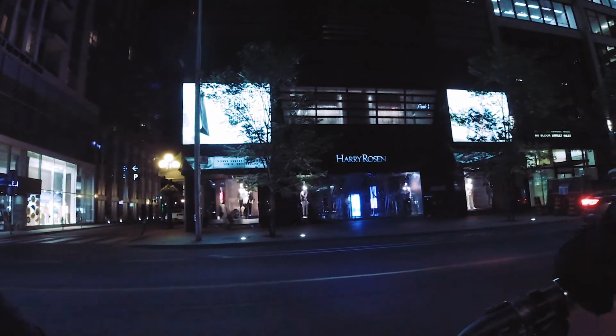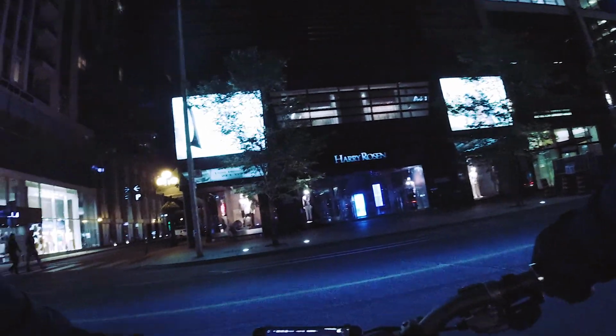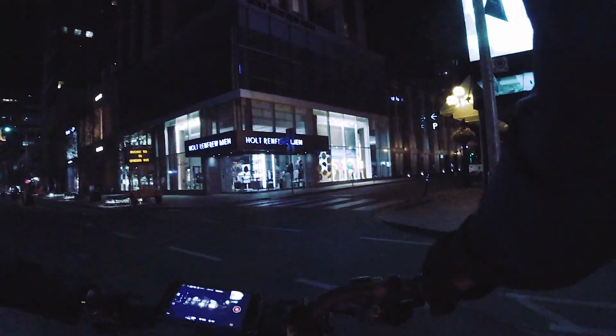Oh man, is it ever dark here? I don't think they have any street lights. You see, you just need a few more lights here to get this place going. Nobody wants to come out in the dark. Does this guy see us or what? Here, all right, here we go.